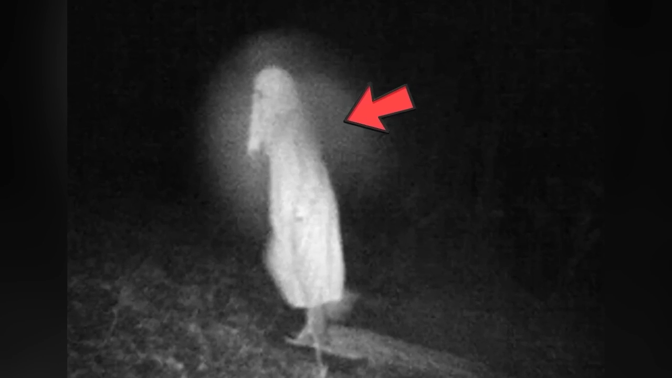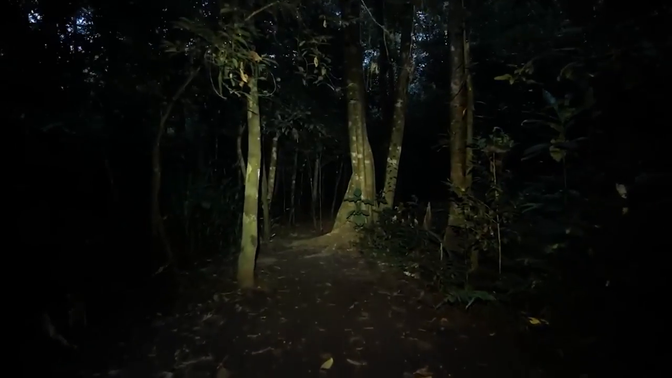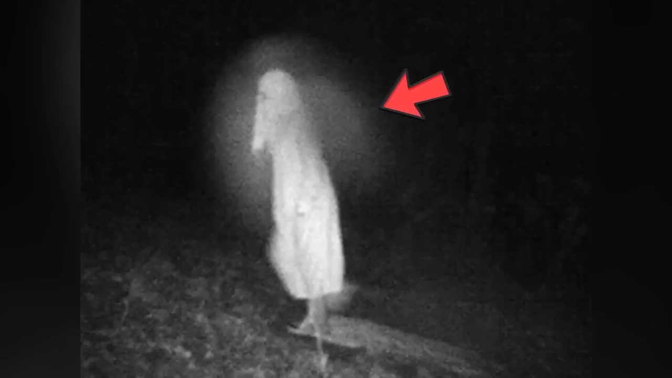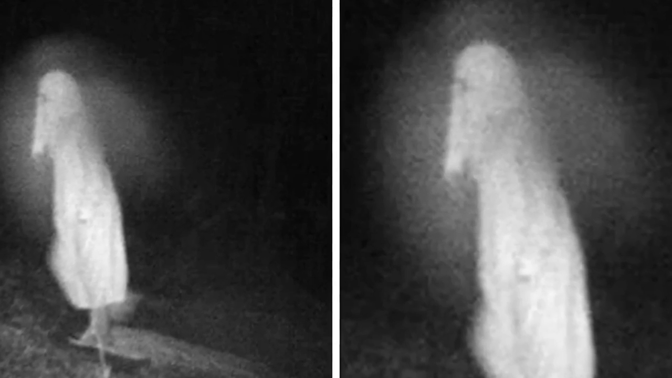Ghost Man. A glowy figure which appeared to have a white cloth on is what we see in this picture. But who was he? What was he doing so late at night, so deep in the woods? Nobody could tell, and people couldn't help but think that it was a ghost, as there was no way a human could wander off alone in that place at night.